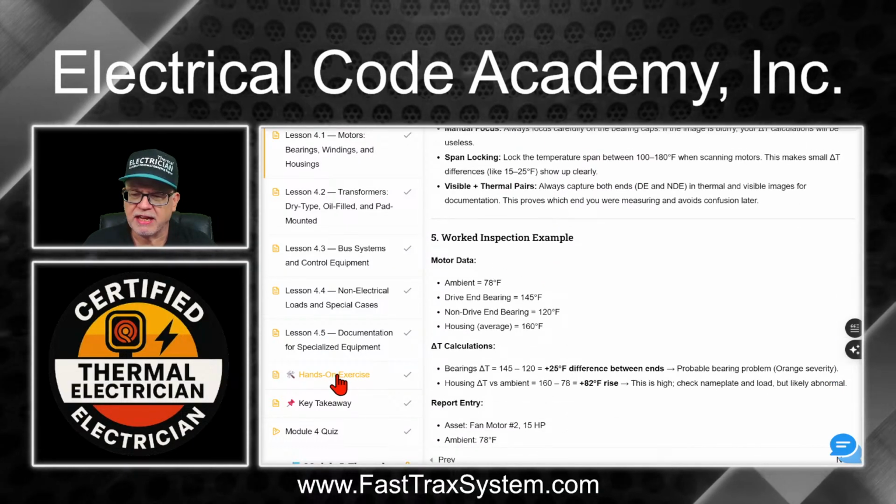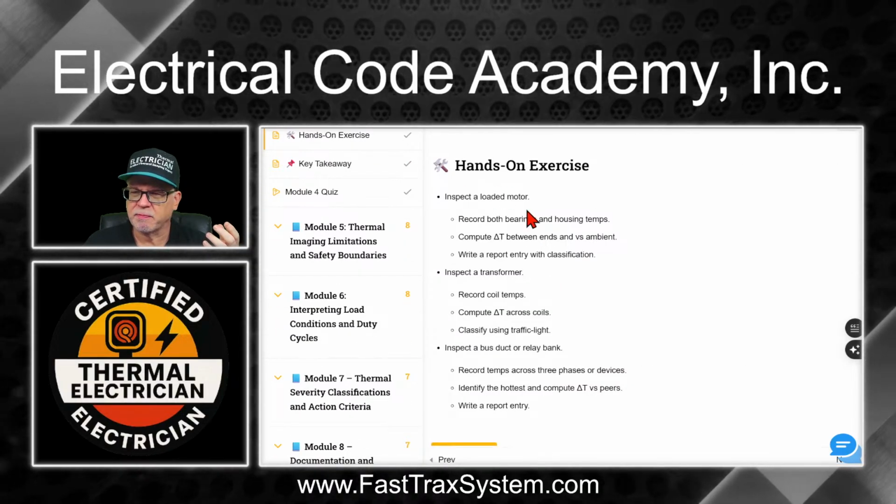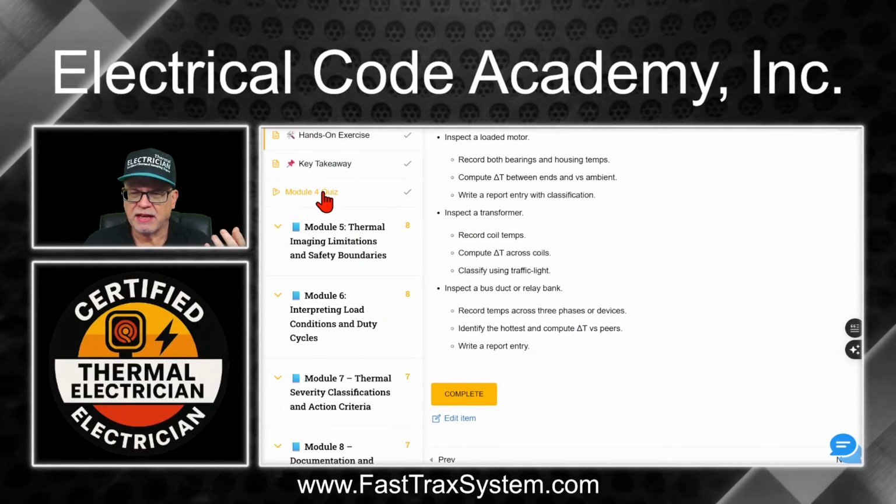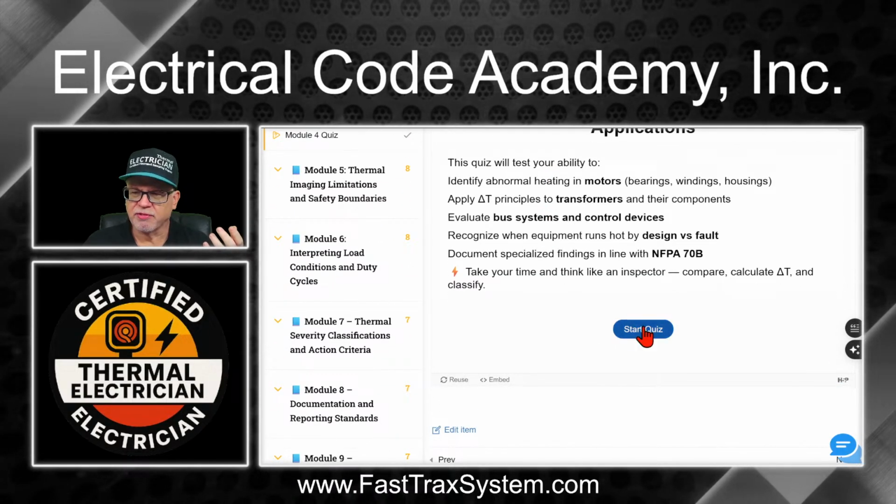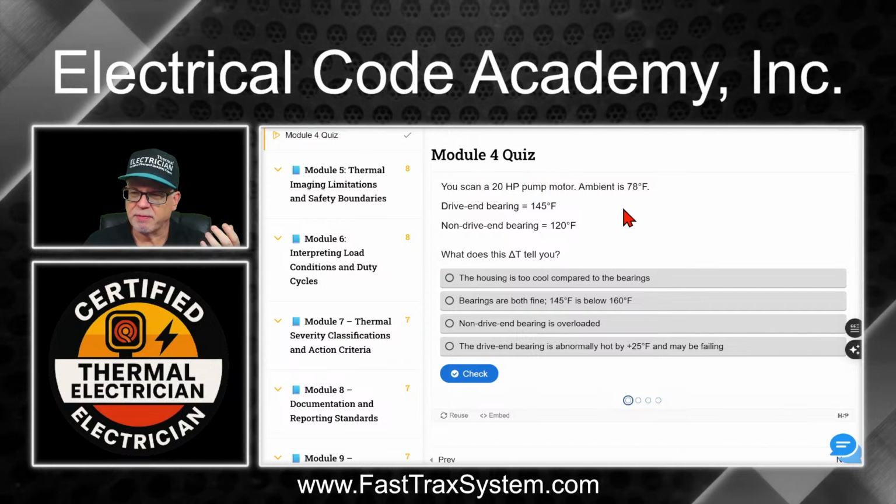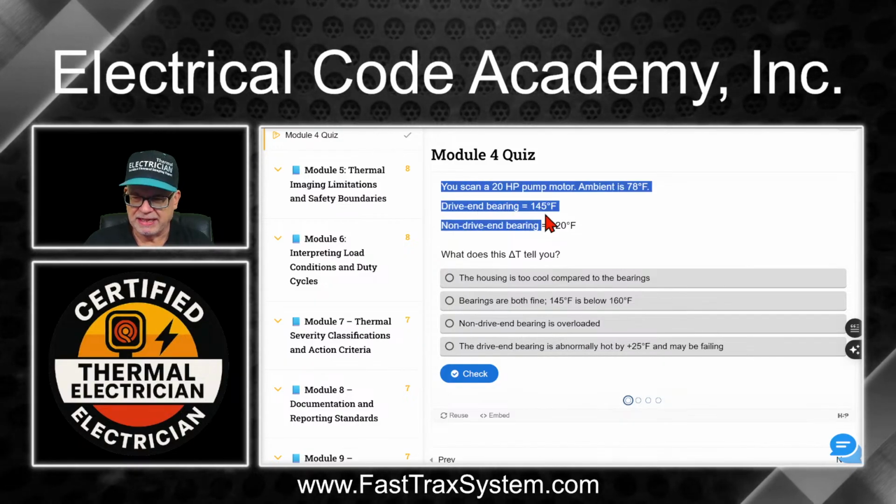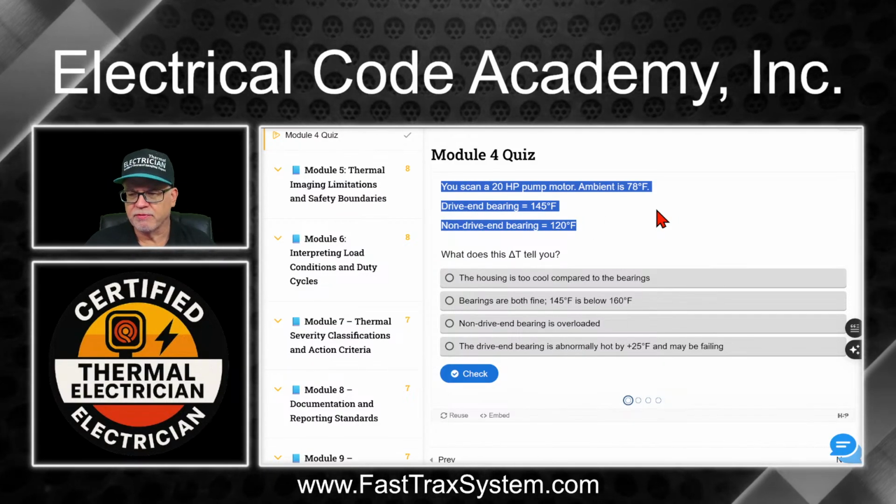But see, you go down here and you're going to have hands-on exercises. And so here, inspect the load, it's going to kind of take all those things that you've learned and put it together, right? And then you'll have a quiz at the end. It's going to kind of cover the things. I'll just kind of click the quiz, and you can see here it's going to give you an example of how to apply this and what does the delta T tell you. And so you're going to learn by looking at this what it tells you that you need to be aware of, that type of thing.